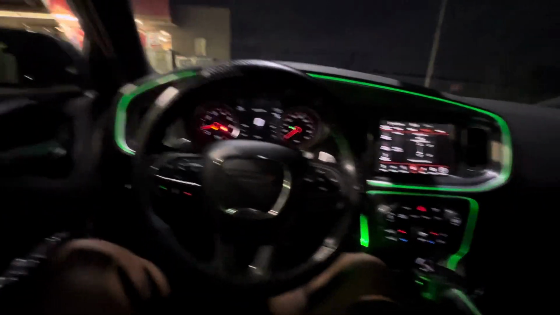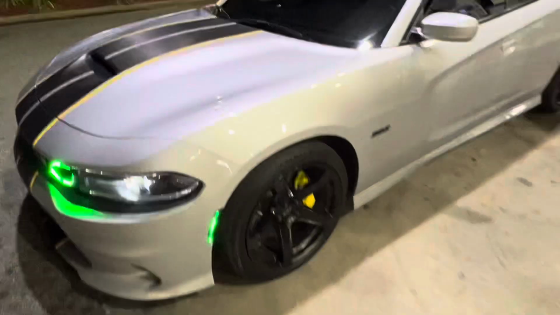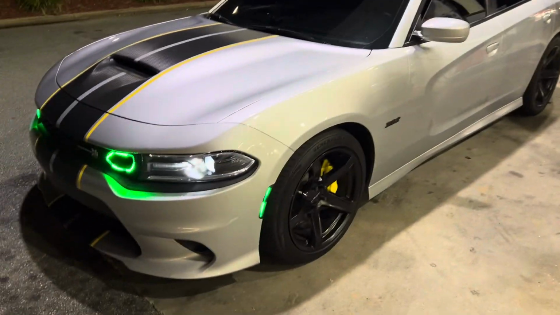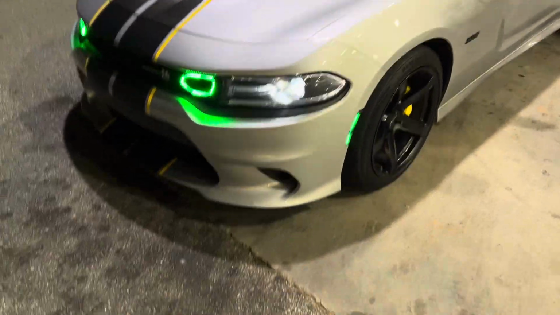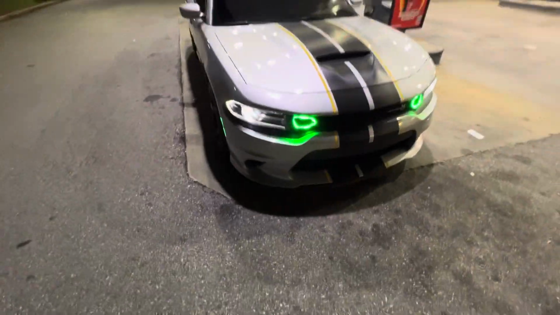Let me show y'all what she looking like. But I just washed her today too, so she looking very spiffy. Y'all see the green going on. But look, man, Olivia back plain Jane.